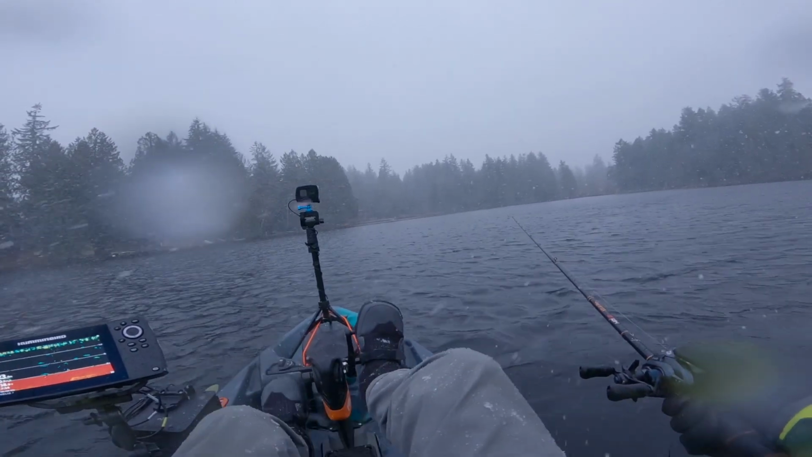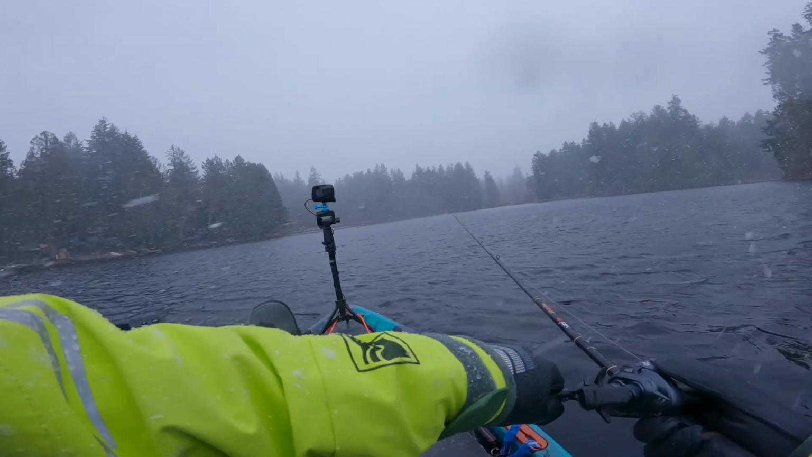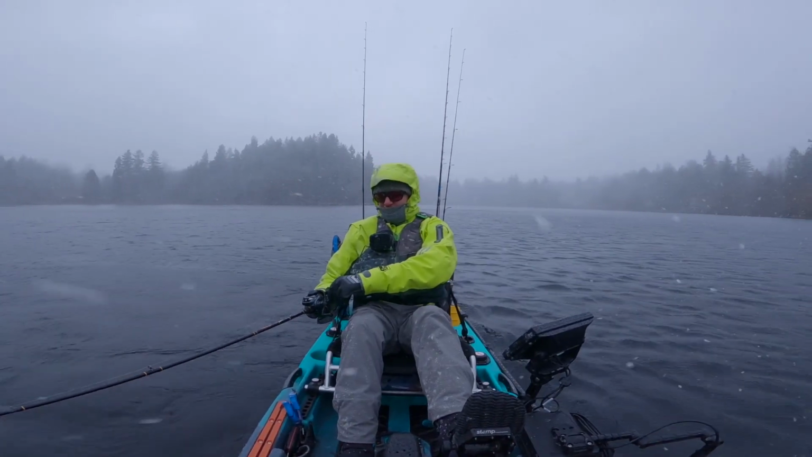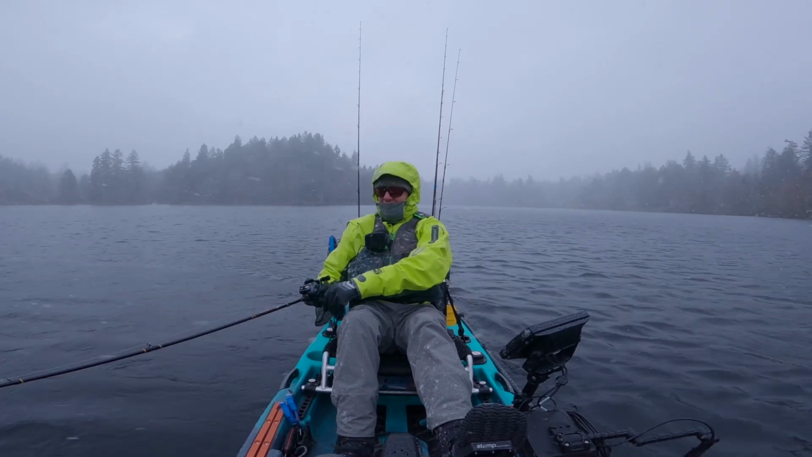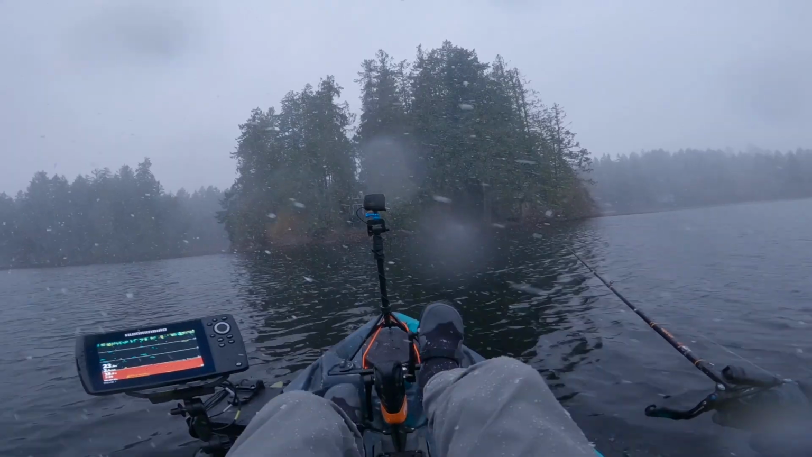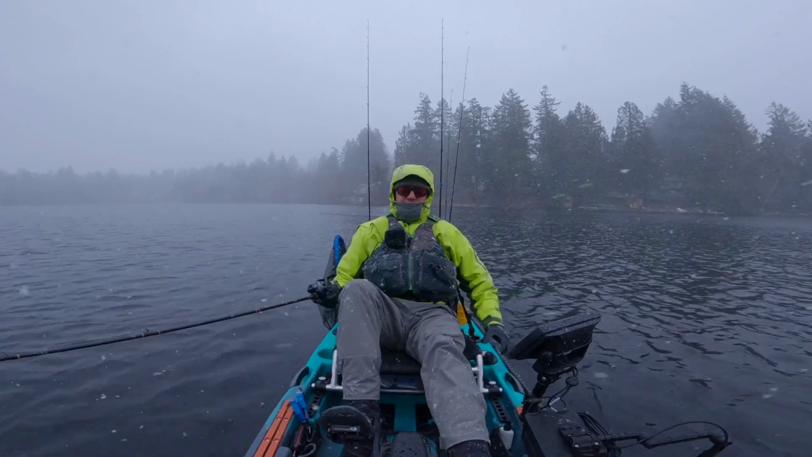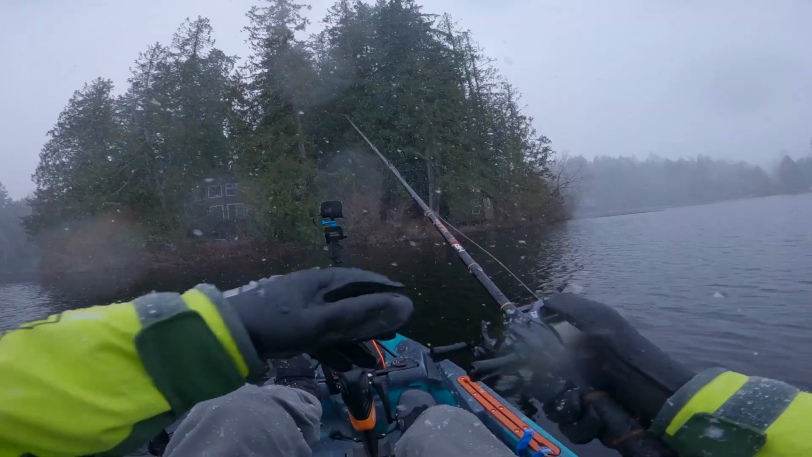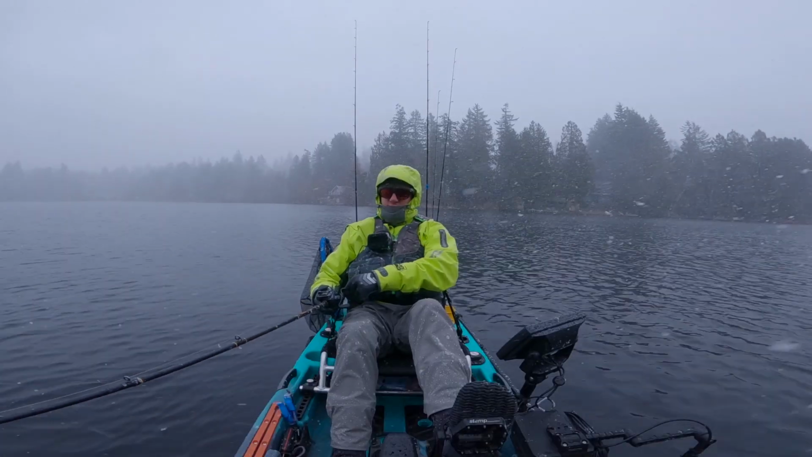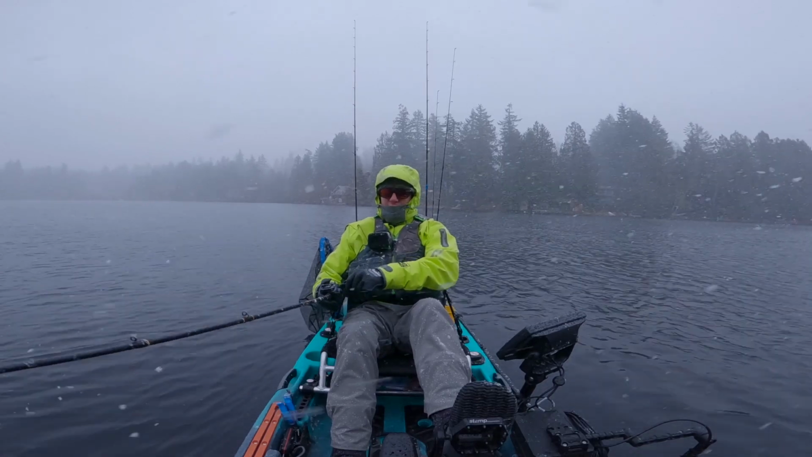Oh boy. Well, I did say I'd come out whether it was rain or shine. Didn't think there was going to be much snow. This is crazy. I am shivering uncontrollably at this point. Maybe it's providing some nice action on the lure.